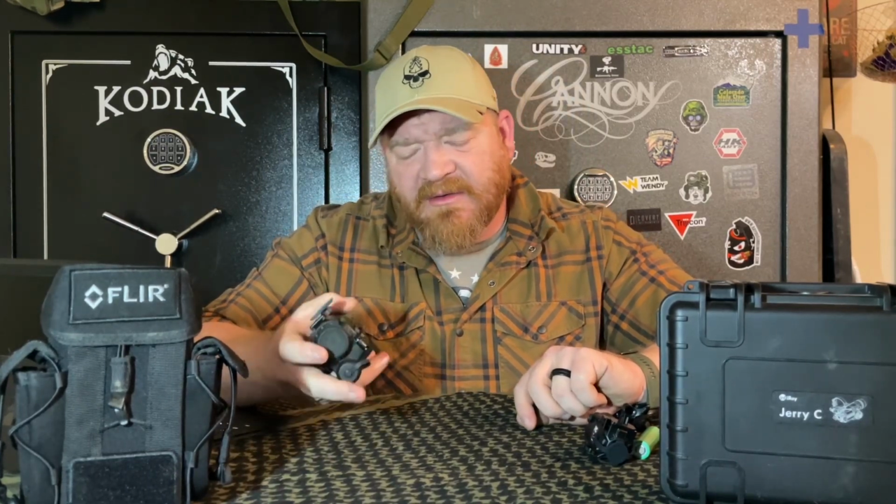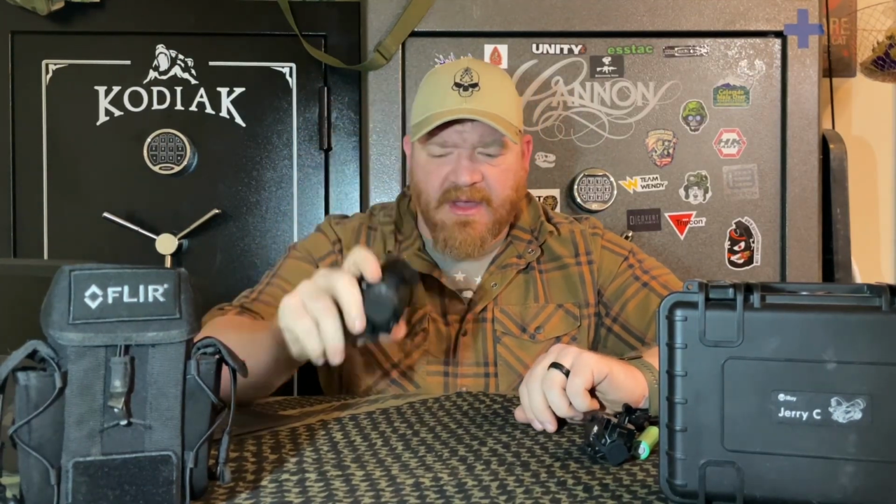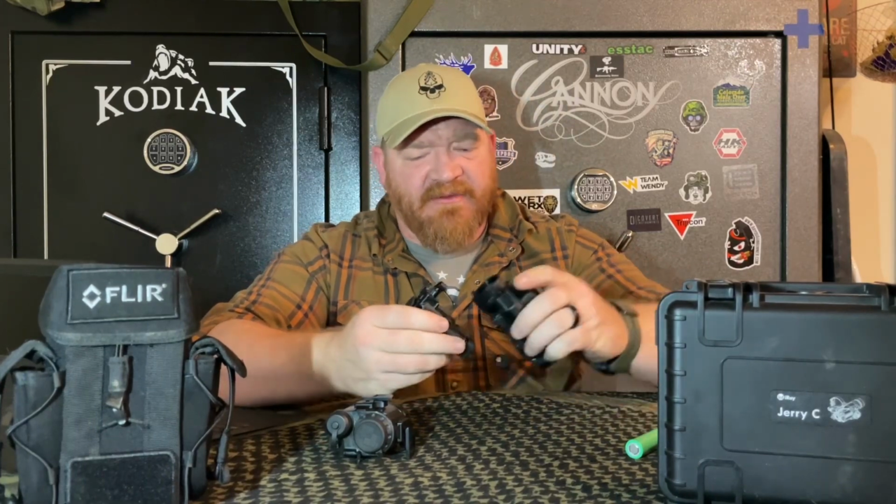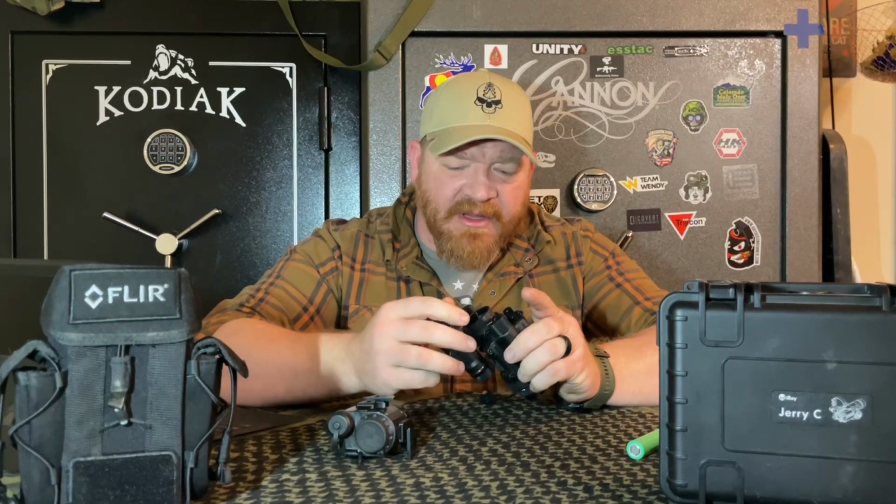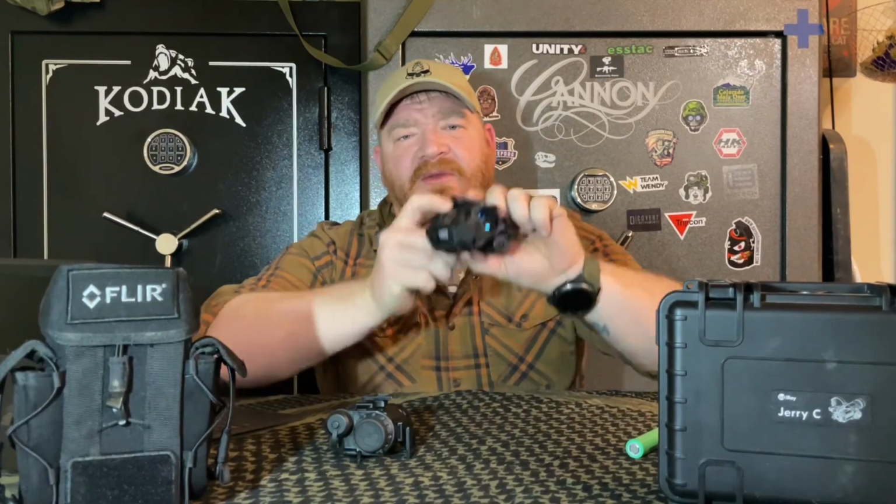So again, the Flir Breach as a standalone model or bridged with a PVS-14, it does occupy an entire eye space. So with it occupying that eye space, it's going to, I don't want to say restrict what you can actually see, because that's not a correct description. But more or less what I'm trying to get to is that with the Jerry C mounted onto your PVS-14, you can get the best of both worlds. You can get your night vision capability, and you can get your thermal capability without occupying both eye spaces.